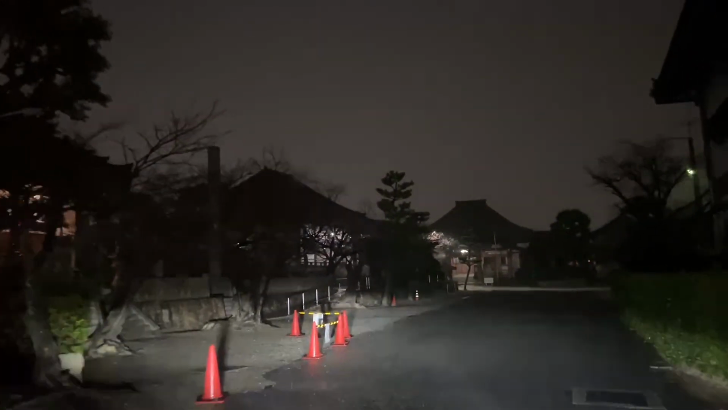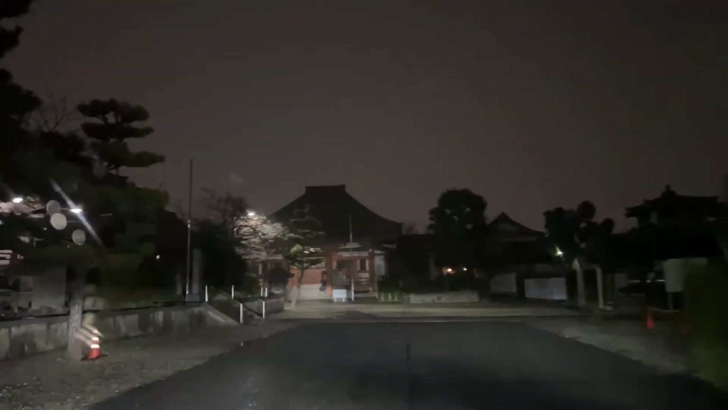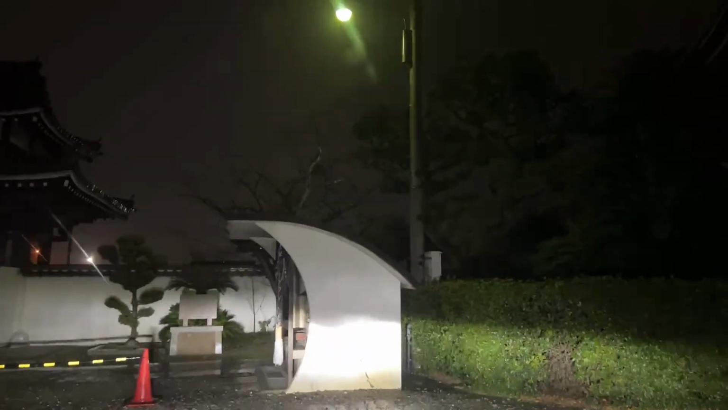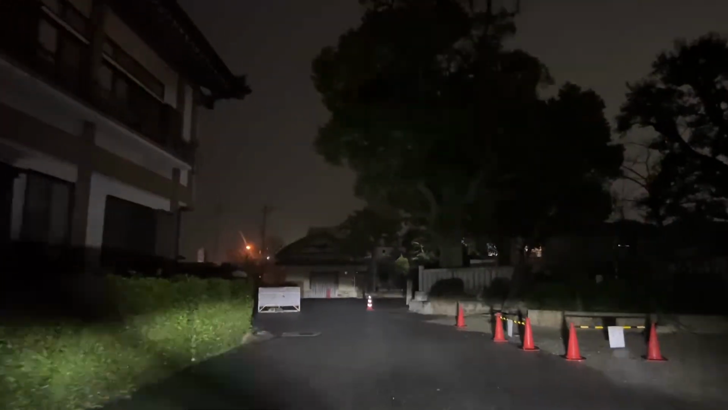As you can see, there's actually a temple in here. It's really cool. Has a really cool history. They have a pagoda. It's pretty cool.